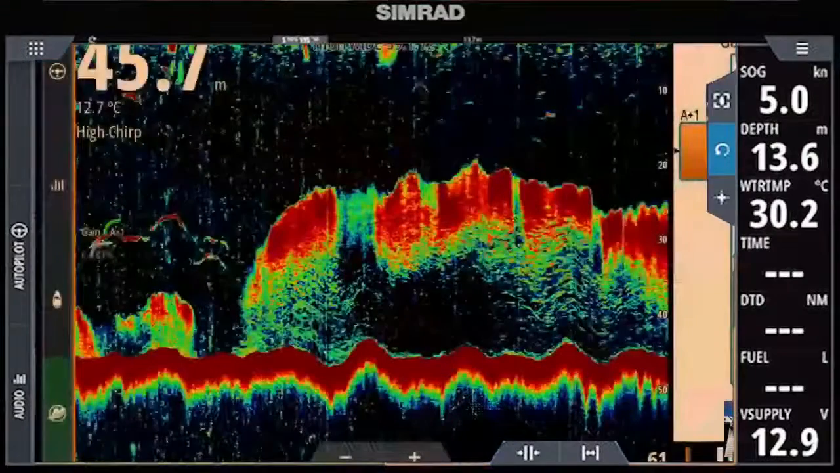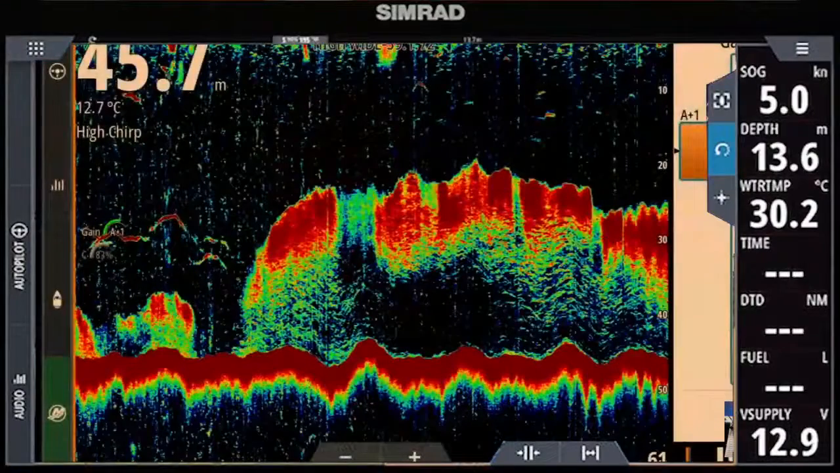So let me bring that up for you in a moment. Yep. That is what I like to see. That gets me excited. See how the marks are quite big, they're a bit scattered.